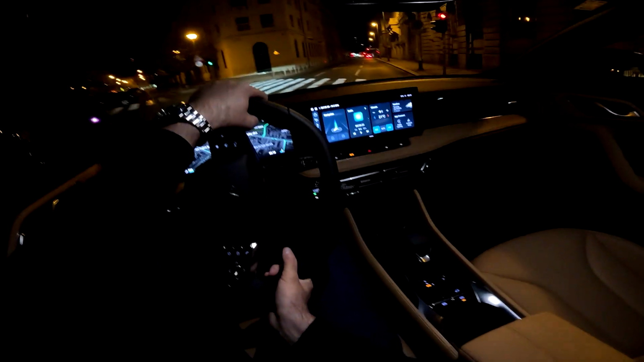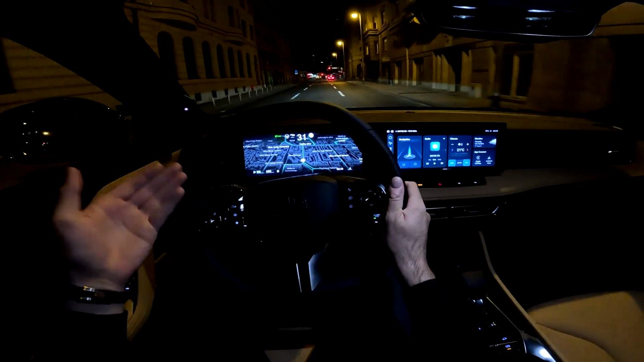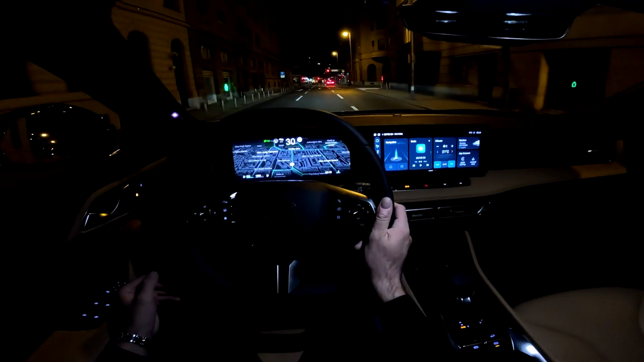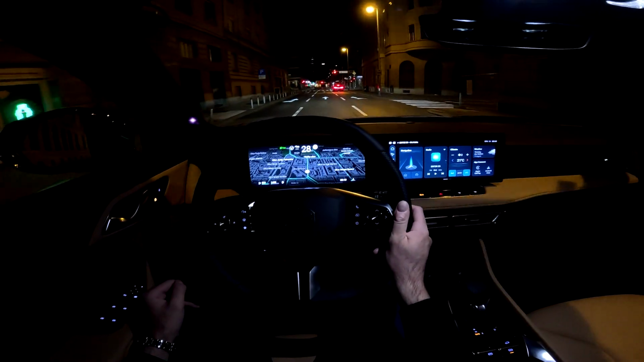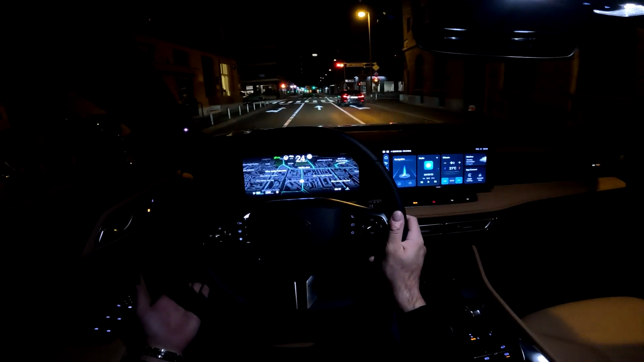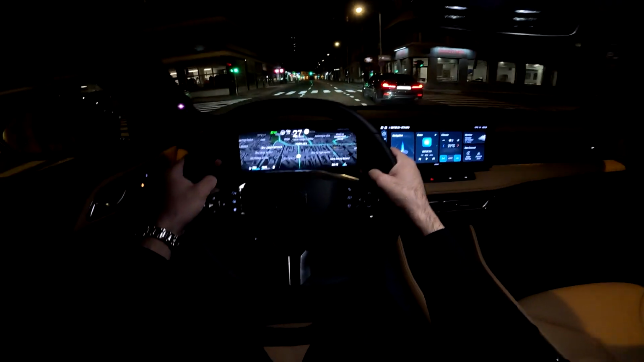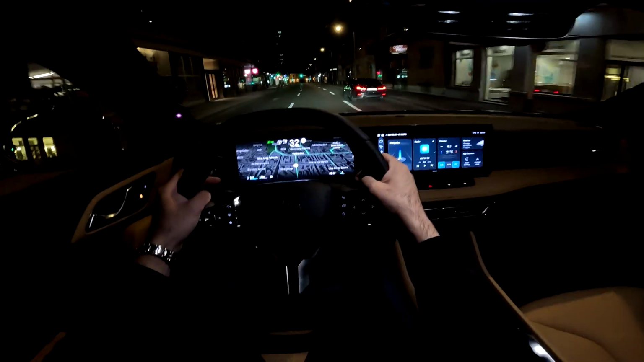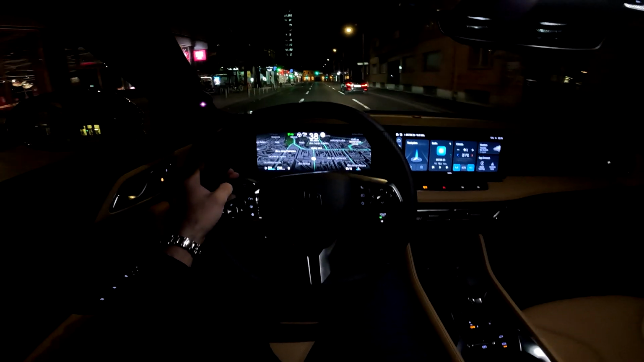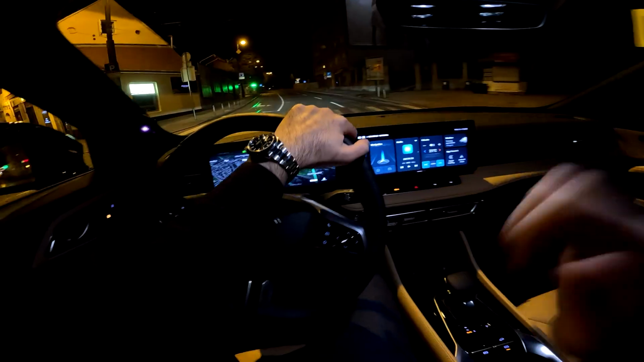I've been driving it for the whole day today, and also I've been on a road trip with it as well. So we've been driving to Istria and back. It was during the Croatian premiere, and there I experienced just how smooth the drive is and just how nice and relaxing and comfortable the drive in the new MG HS really is.